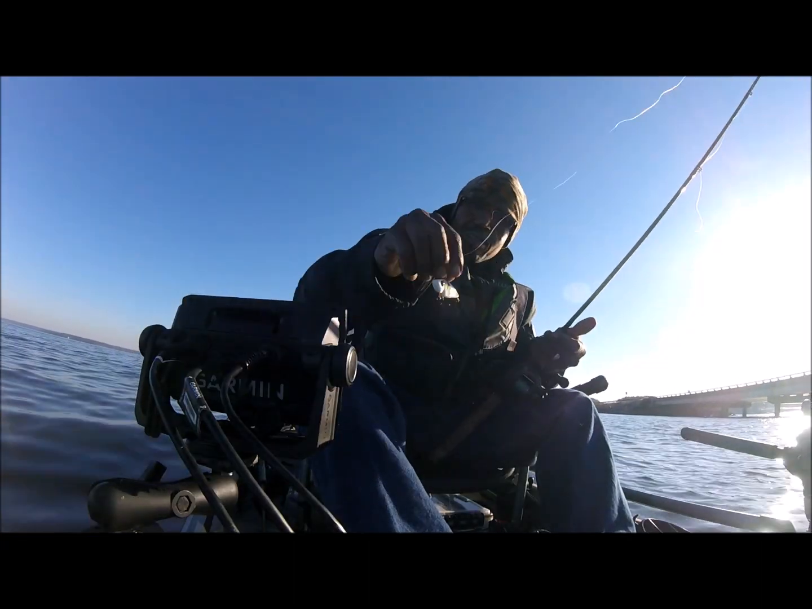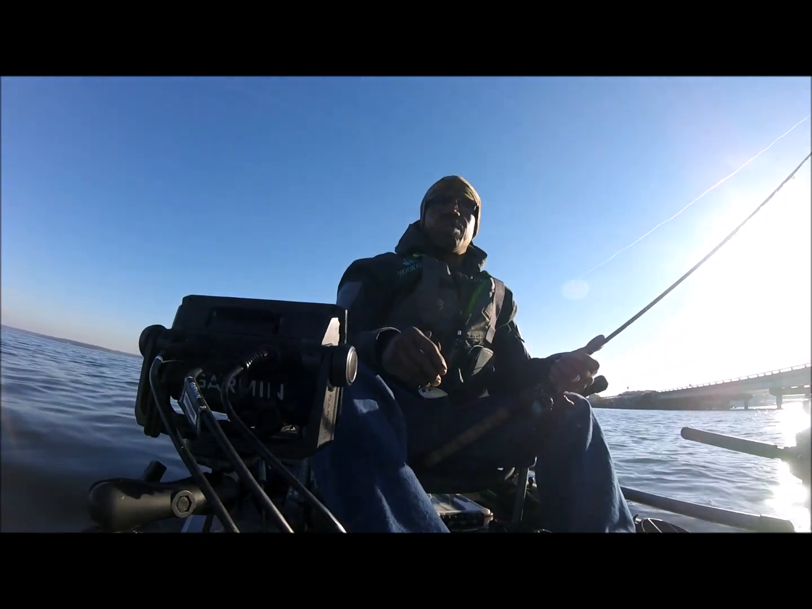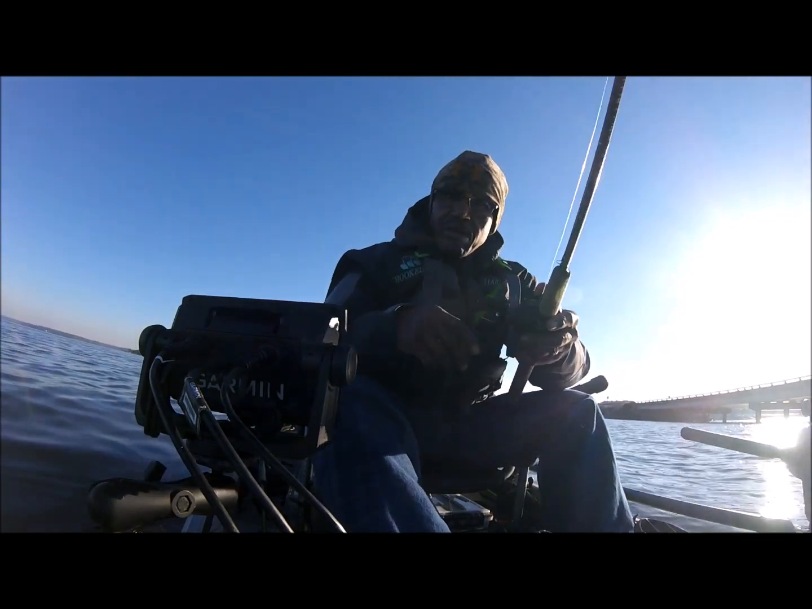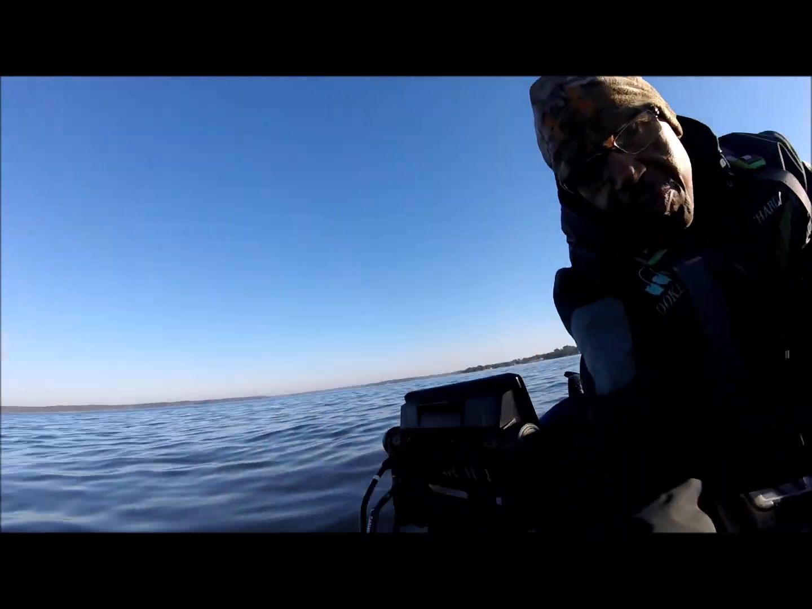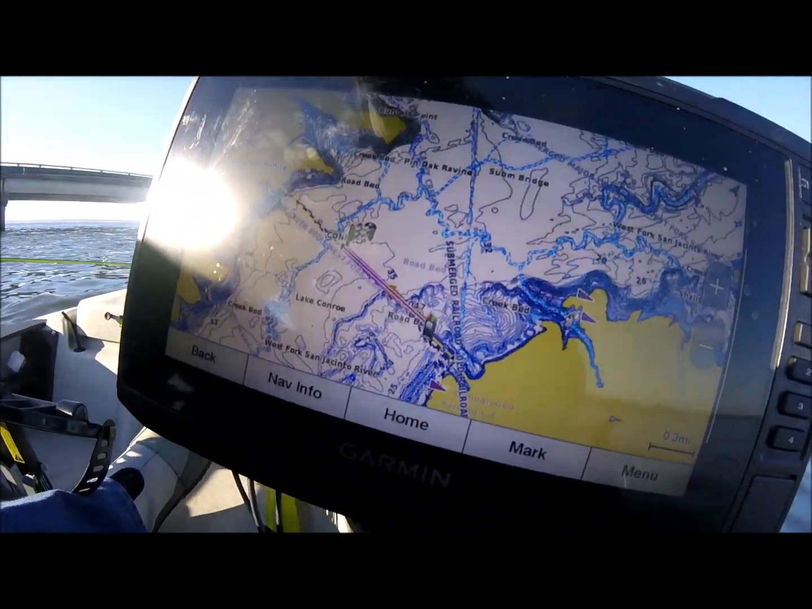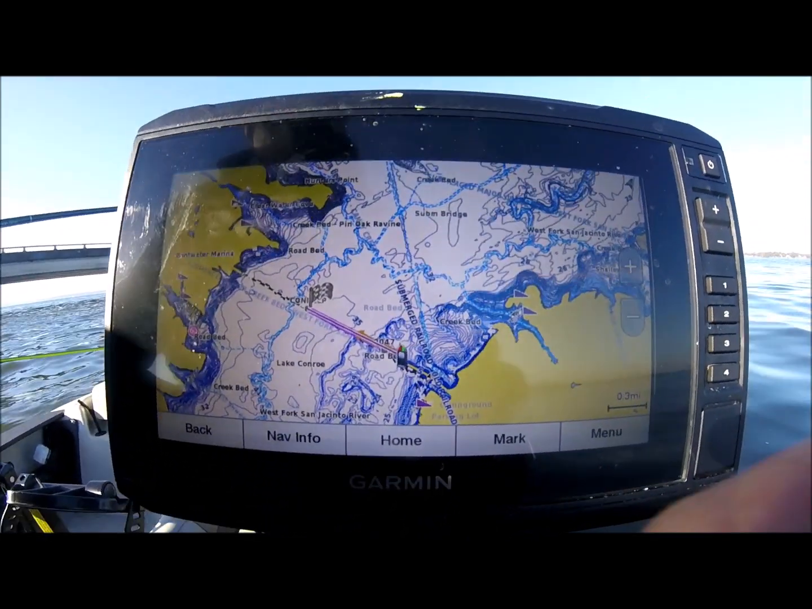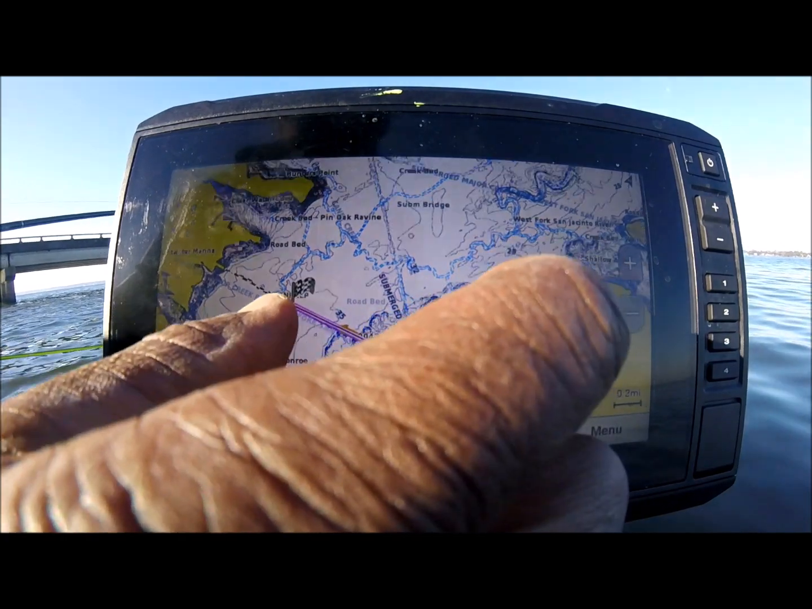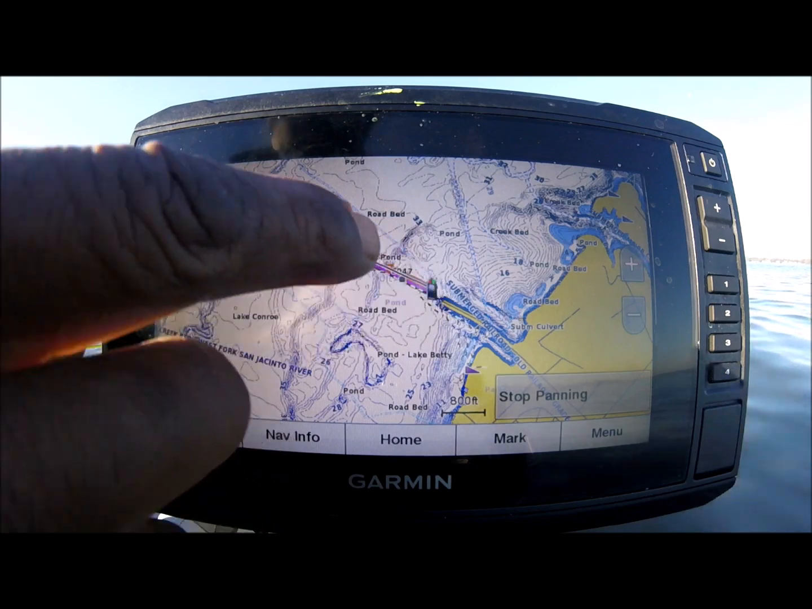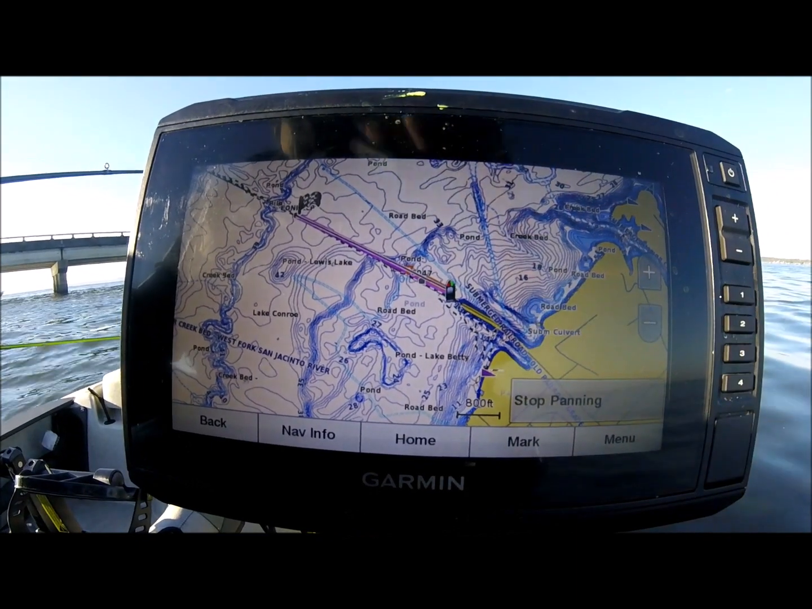All right, guys, I'm back, and this is the game plan. I'm gonna run this rattle trap. I'm gonna troll it behind me, okay? On the way out to an area where the fish were at that I marked. And I'm gonna run my navigation to get me there, and I'm gonna let you guys roll with me. That's my kayak there. I can swell the screen up. There's my kayak right there. And this is where I need to go. So I need to turn to my left a little bit and start paddling.